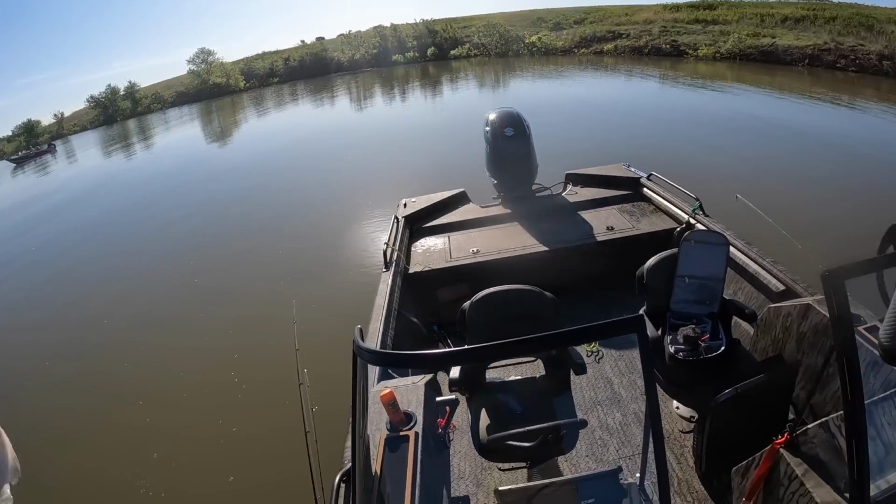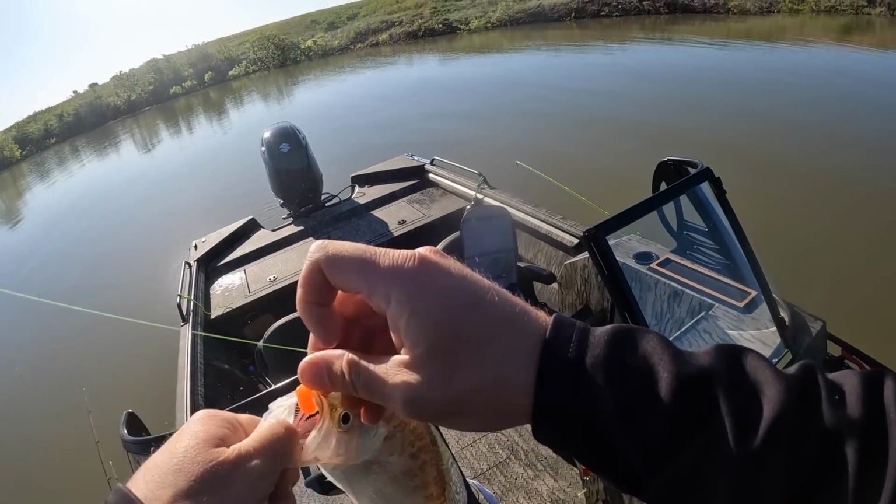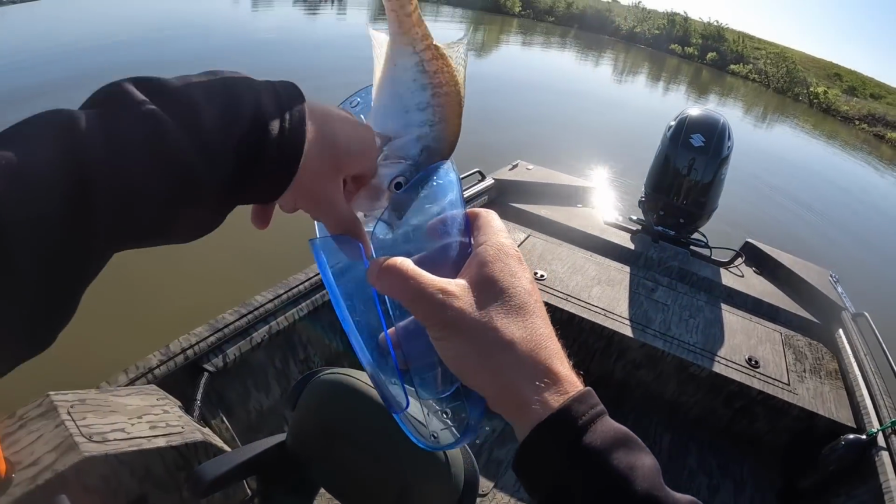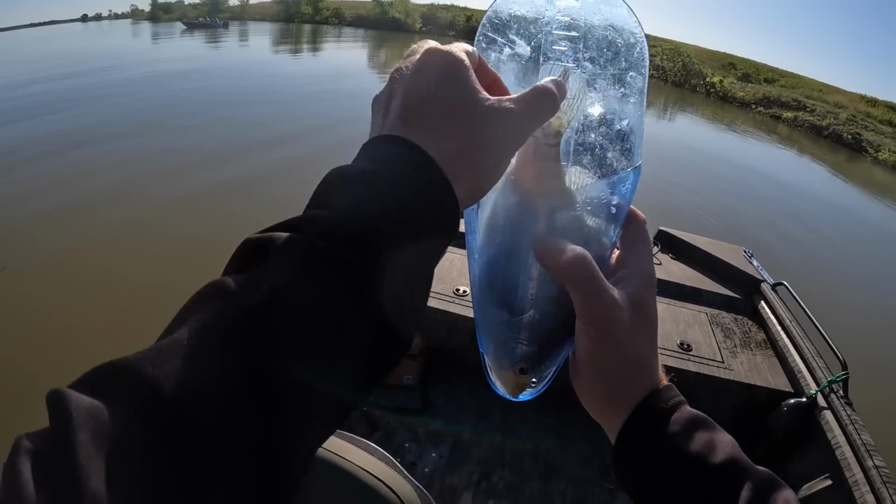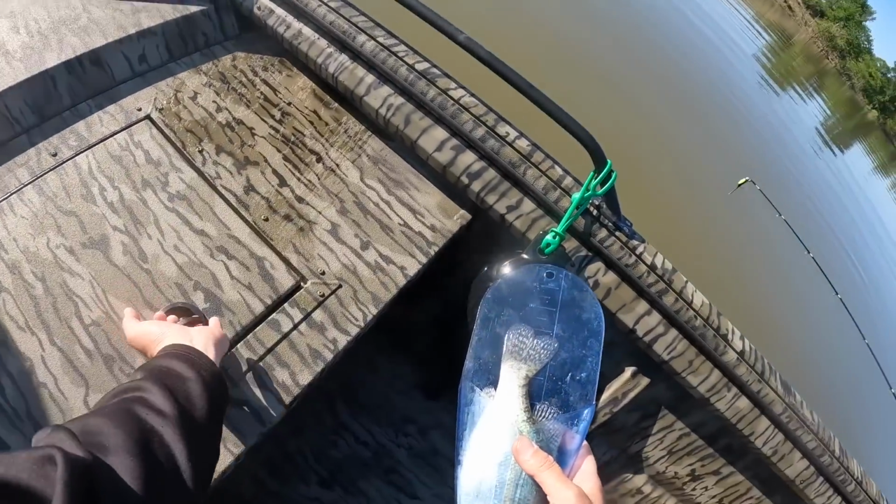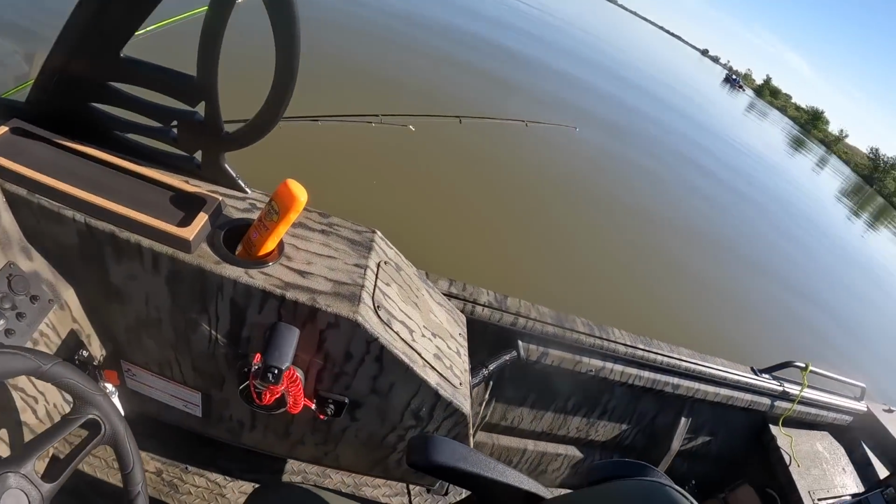That might be another keeper. It's gonna be close, but it might be one. Just by the tip of the tail. Barely 10. Oh shoot. I would probably turn that off.